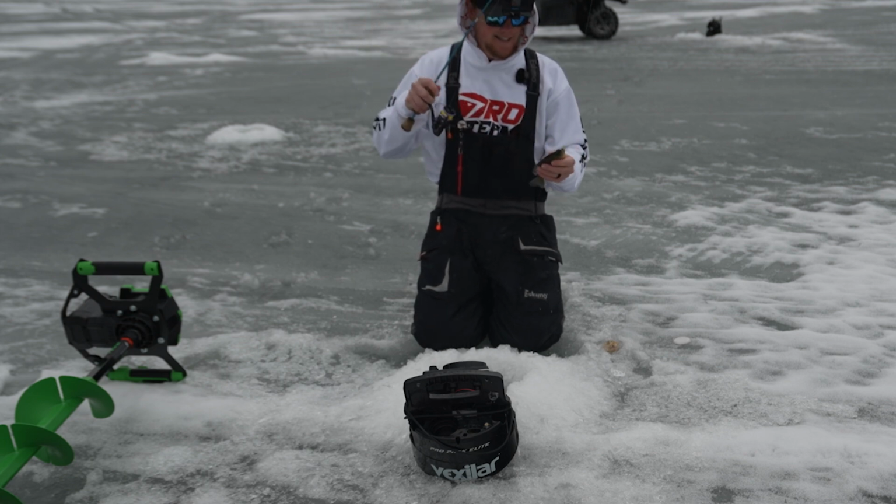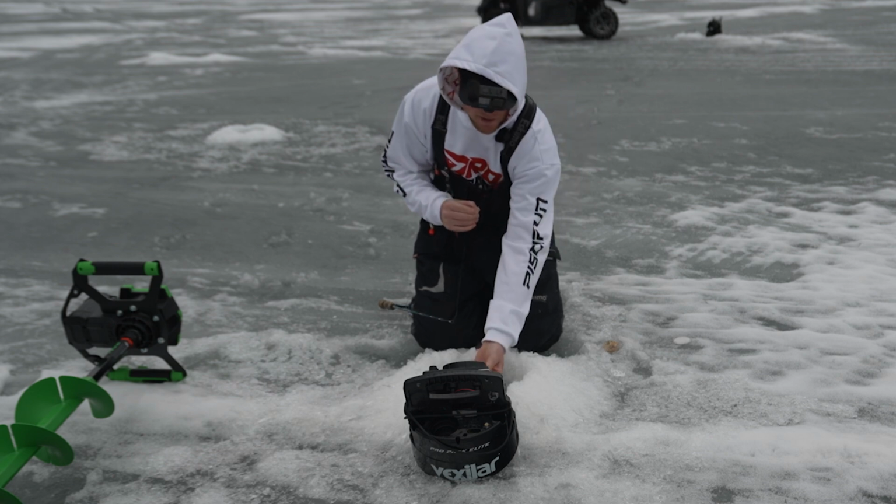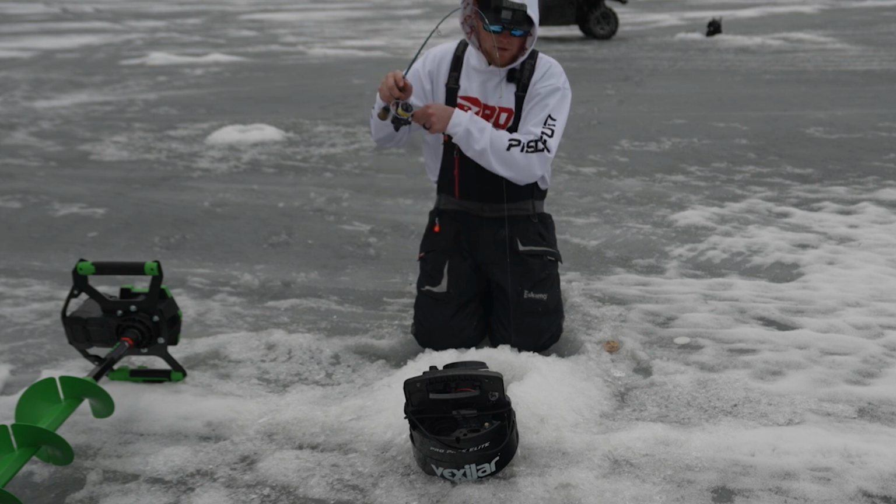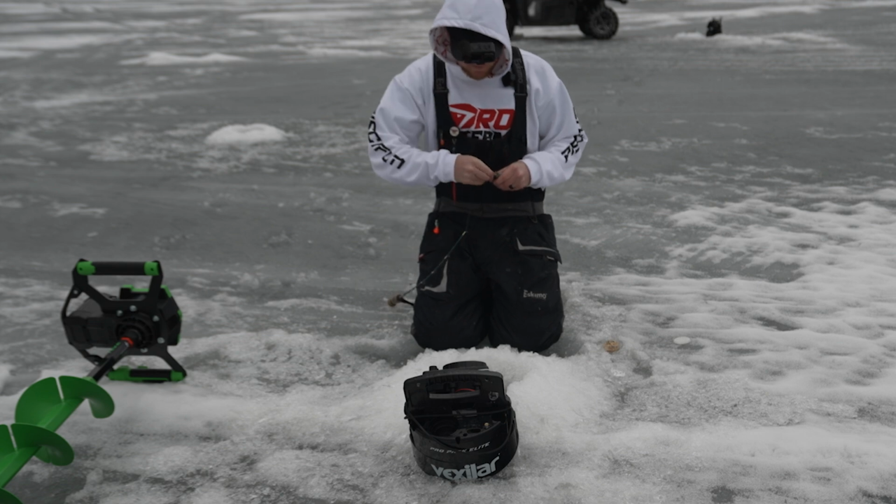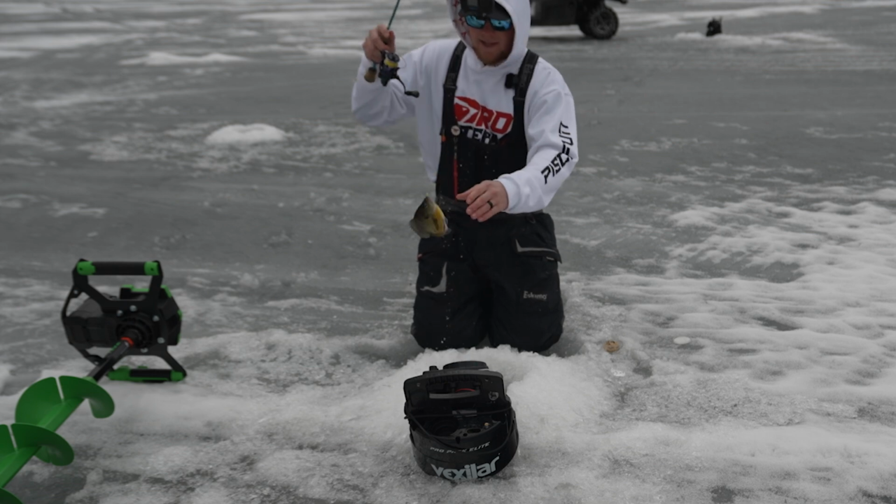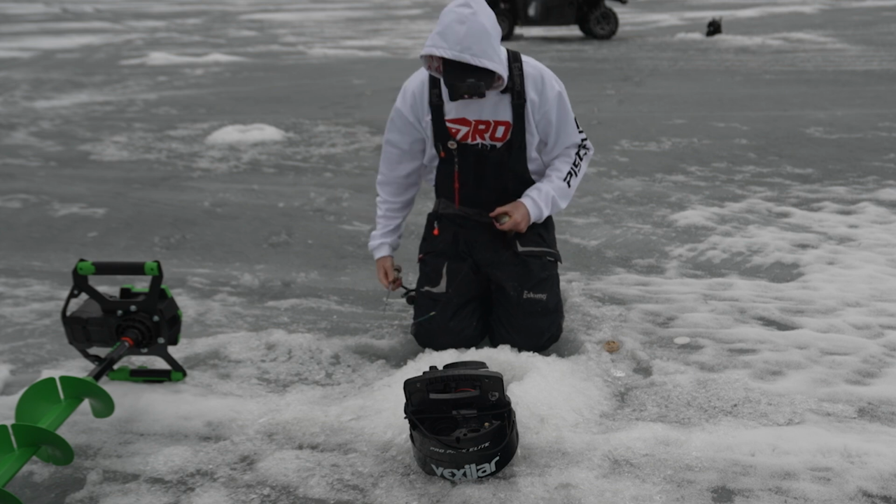It's crazy how you can go from no fish to a ton of fish just by a simple bait change. That one crushed it. Wow, these bluegills are all fired up. These aren't even that big. Here comes one. Ooh, that's gonna be a good one. Yep. Oh my gosh, that one hit it with some authority.